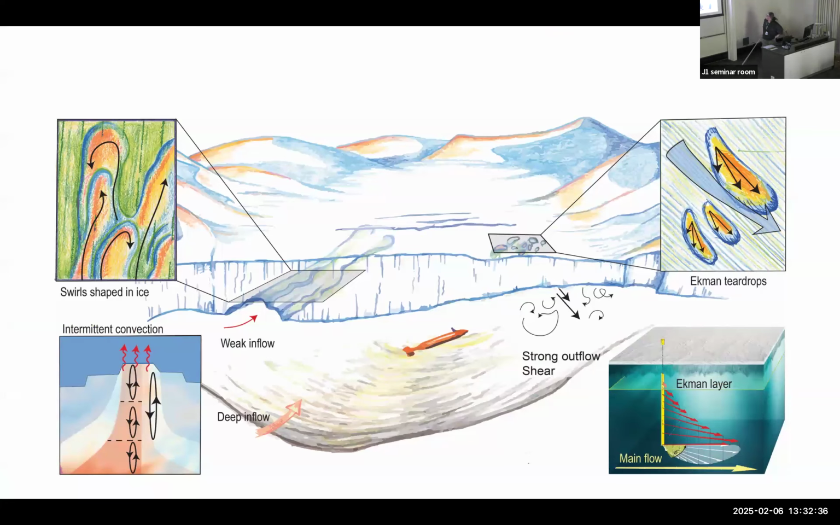So to summarize, this is what we have learned. It doesn't look like we thought the ice would. We see traces of inflow, surface-near inflow, or inflow near the base of the ice. We also see the deep inflow, but that has no apparent effect on the ice here anyway. And then we see the strong outflow, and this